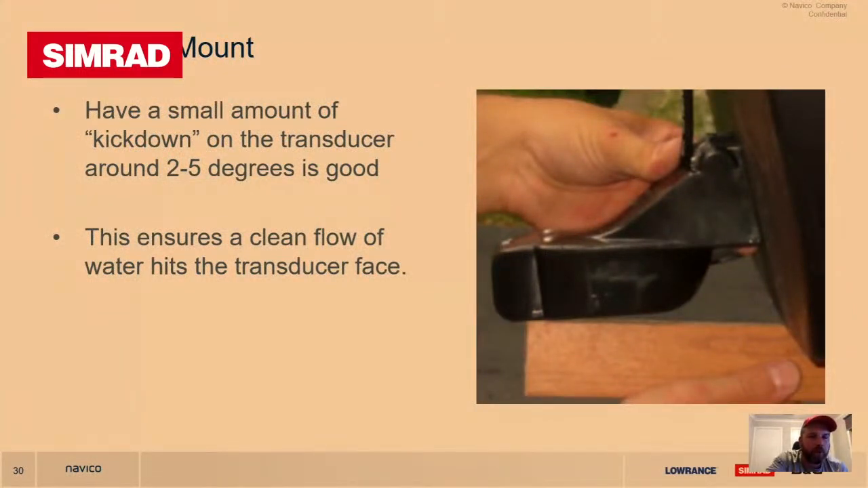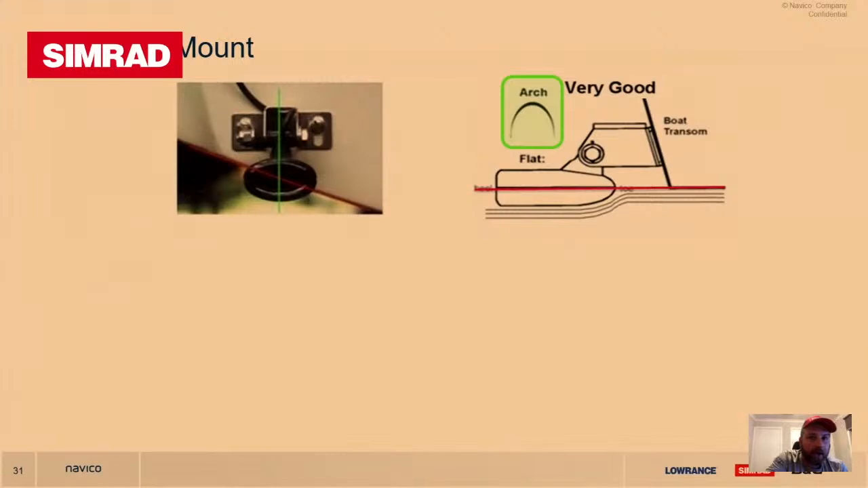Yeah, so small kick down, making sure that the tail is just slightly down, and that you've got clean water going over the face of the transducer. So the next slide will give you a little bit of an idea of what it looks like when it's flat, slightly tail down, your arches will be better. If you're too far tail down, go to the next one.